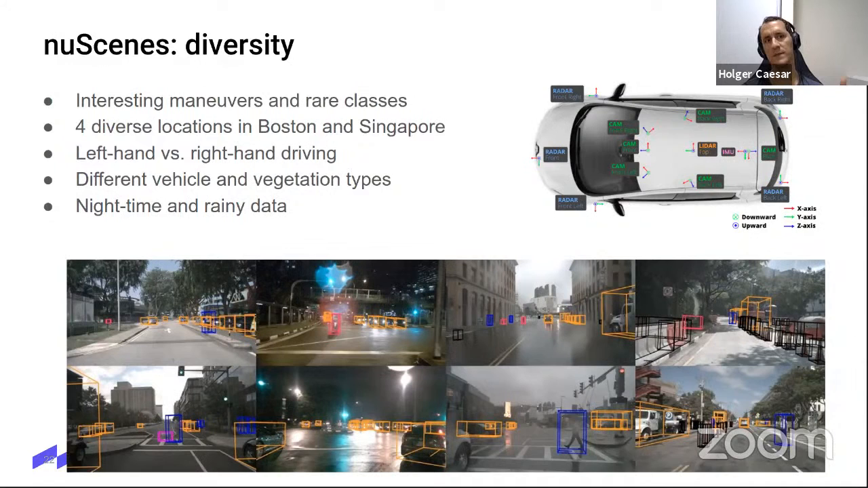Because of that, of course, we have left-hand versus right-hand driving, which is quite interesting, especially for behavior modeling. Then we have different vehicle types and vegetation types, of course, between Asia and the US. Additionally, we also have nighttime and rainy data. This was also something new, which no other data set had at that time. So you can see how well your method would perform at night and in rain.